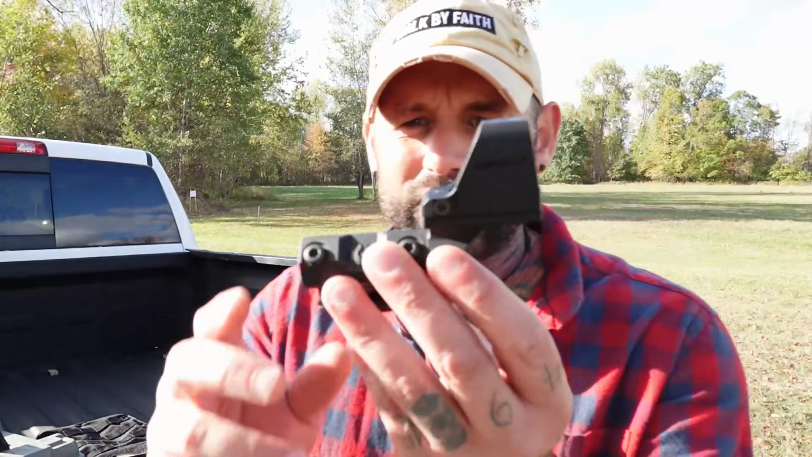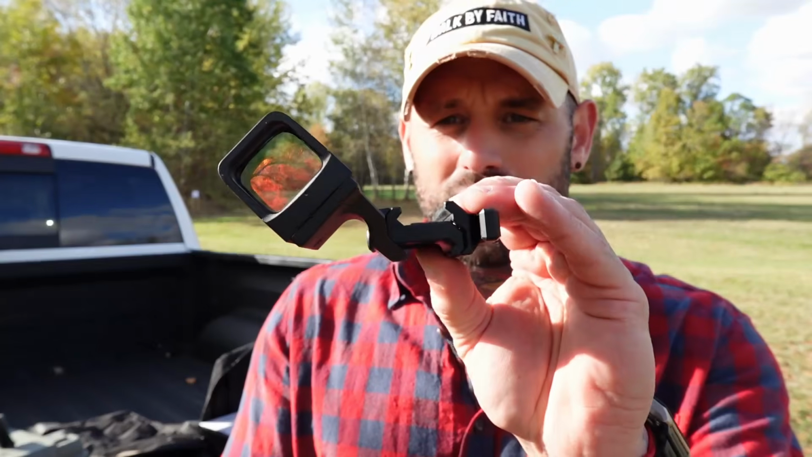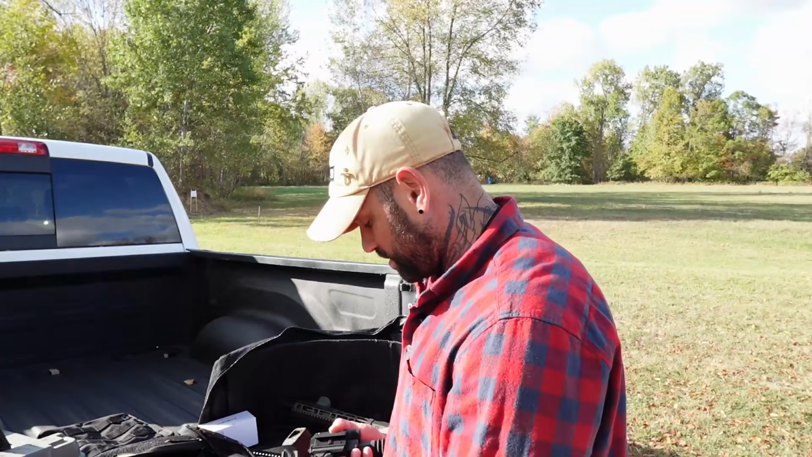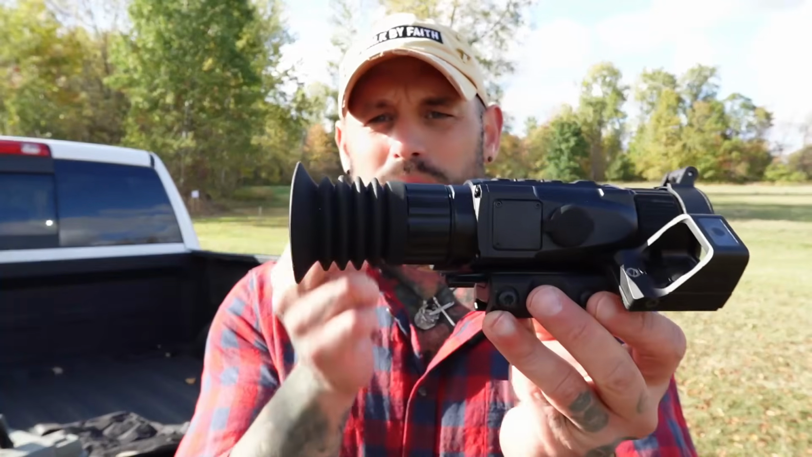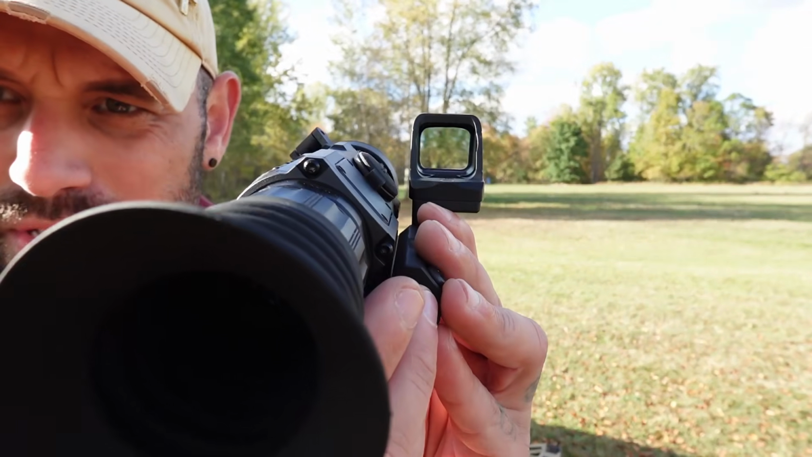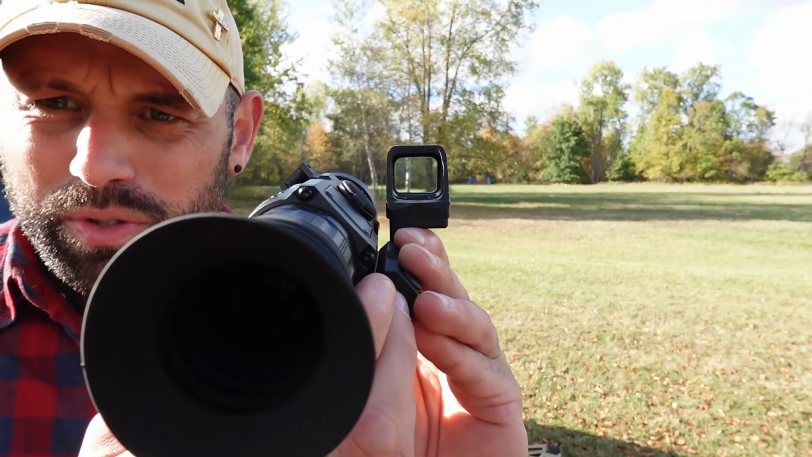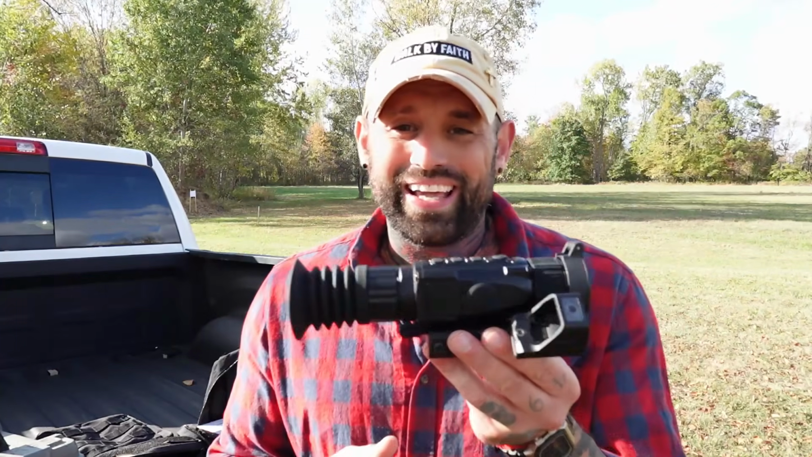But because DNT just came out with the 45-degree QD mount as well, I think this makes it even better, in my opinion, because they just clip this on, and now you have your thermal night vision and your 45-degree angle. So you're not gonna be able to see because it's turned off, but switch this over and boom. Thermal night vision, close quarters kind of situation. So it's RMR footprint. I think for the price point, you can't really go wrong.